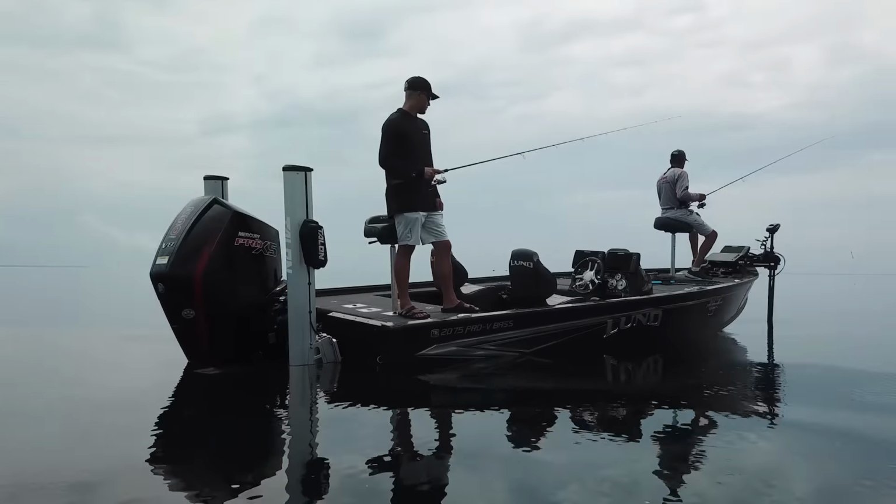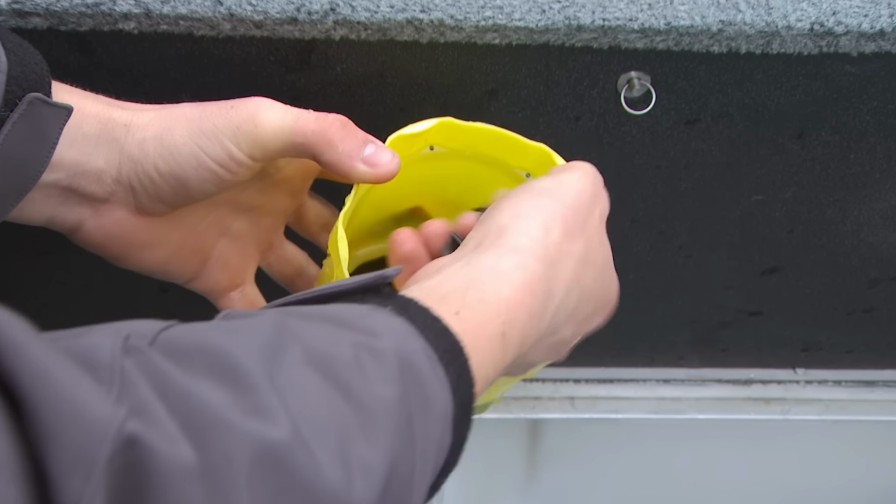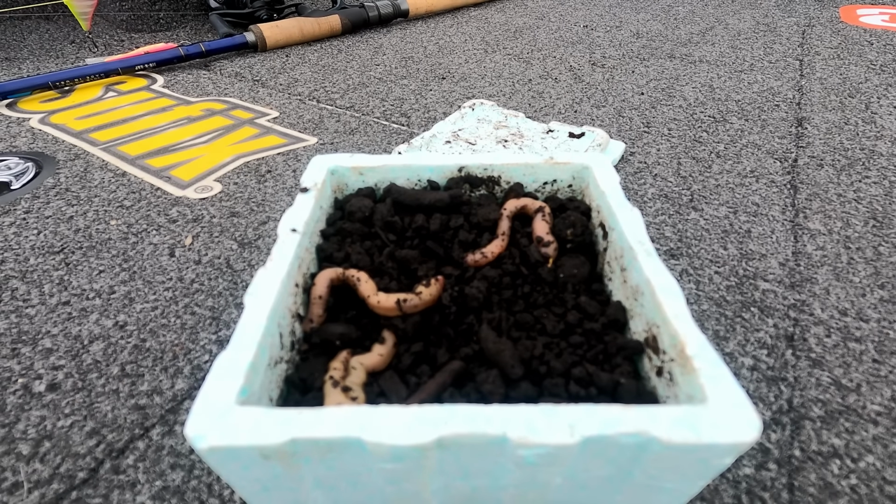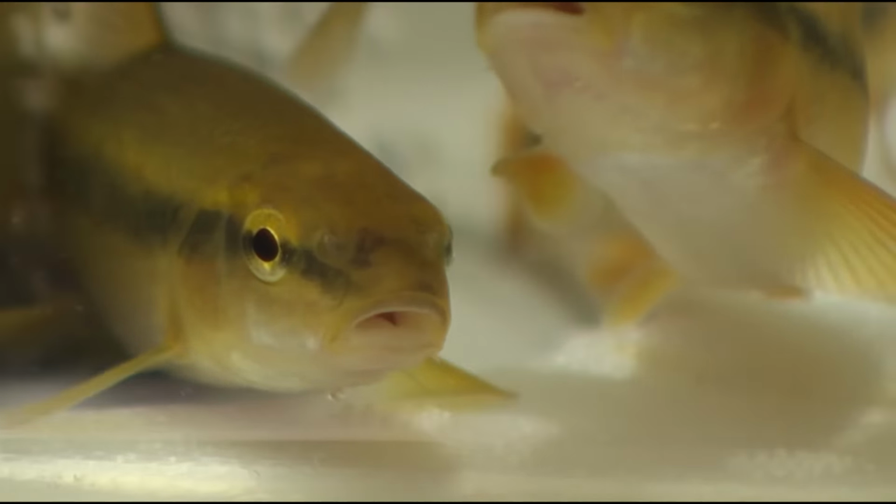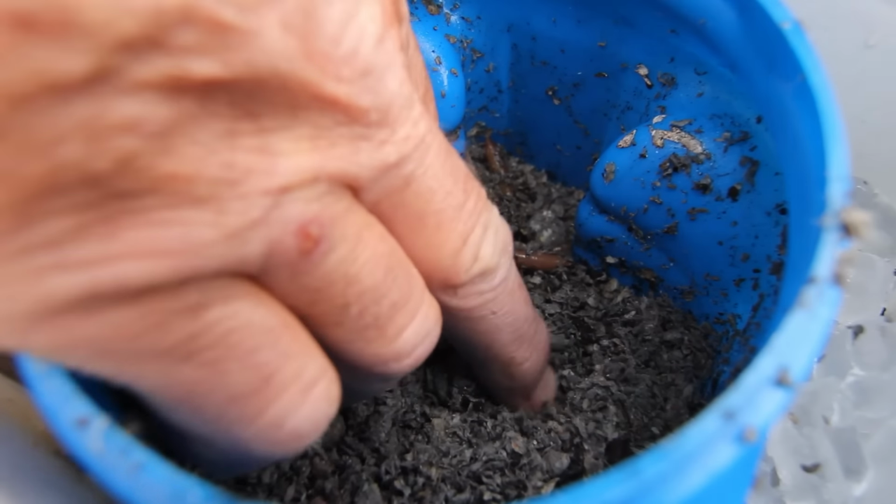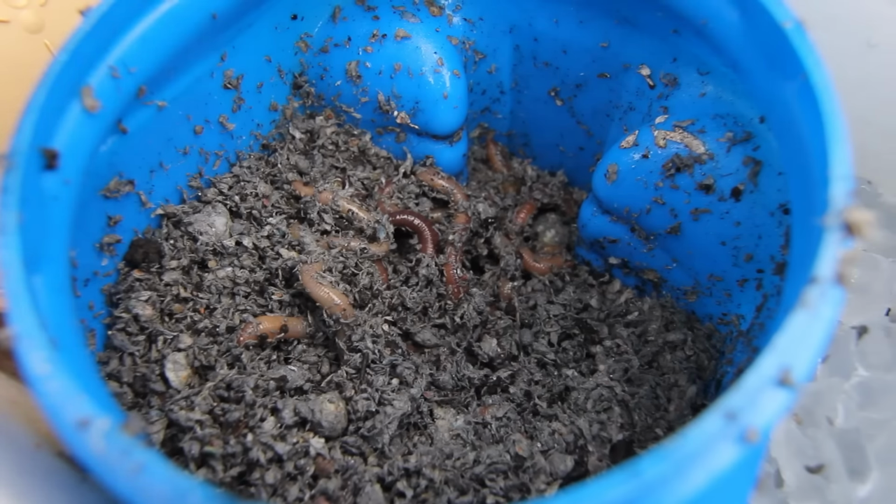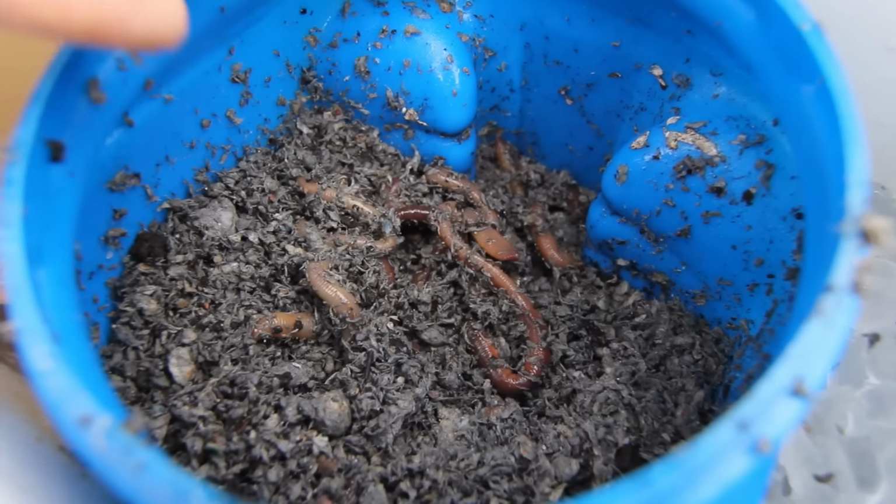We happen to be using leeches in this particular situation, but realistically, you can use a variety of different baits to present them on a drop shot rig. You can actually tail hook a chub. A bait that I actually use a lot of is a small night crawler, cut in half. A night crawler can work very good.